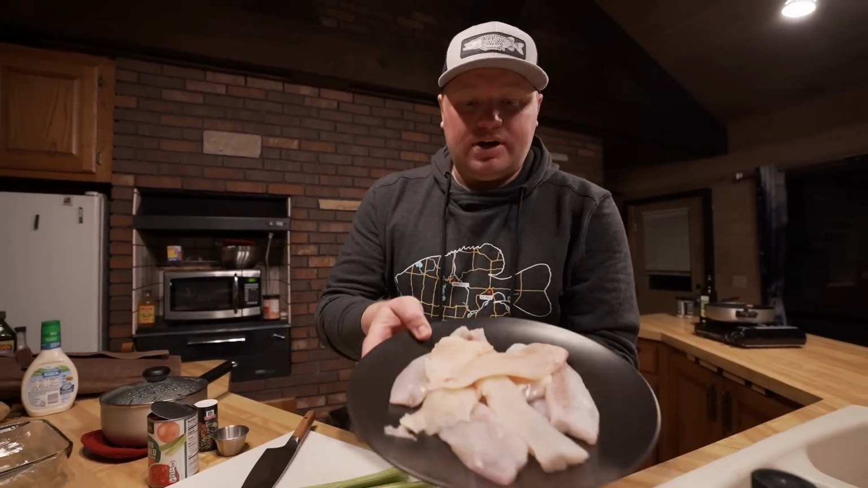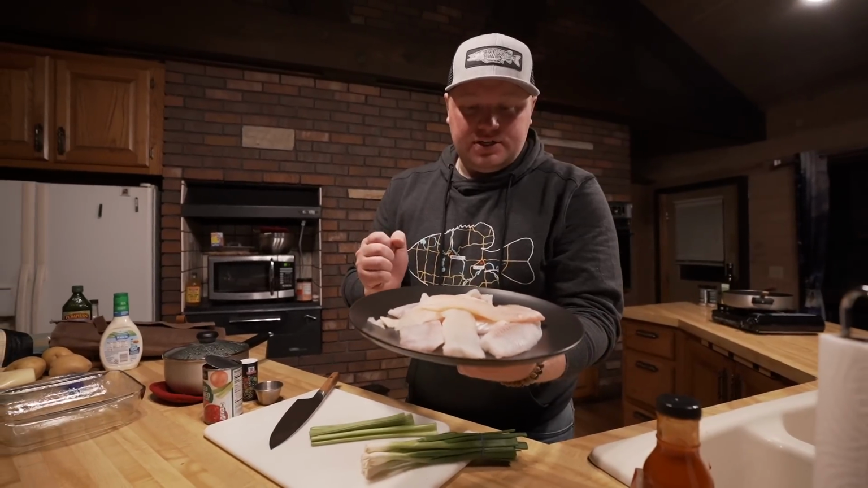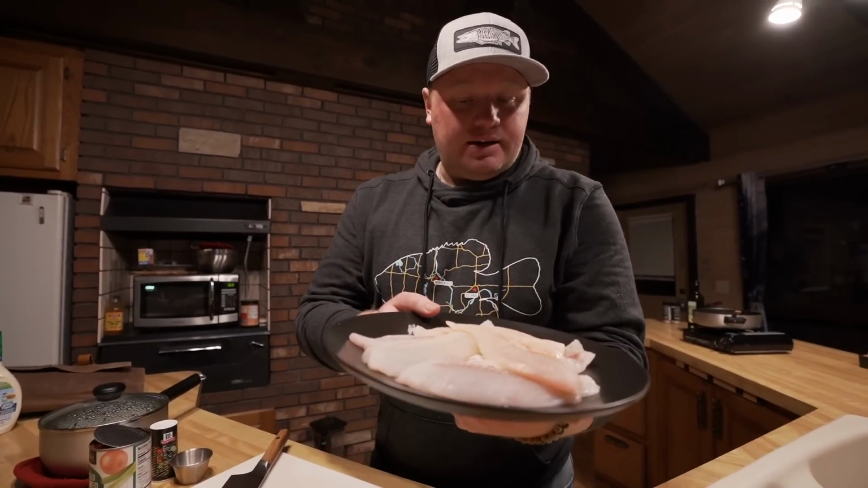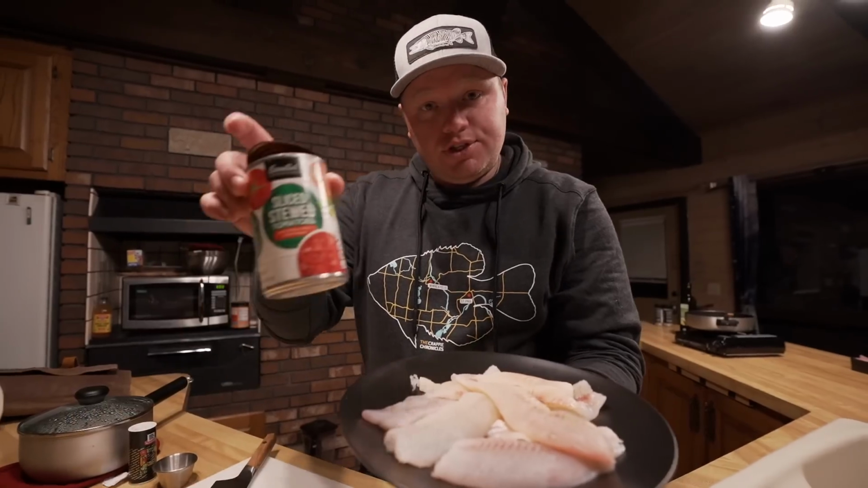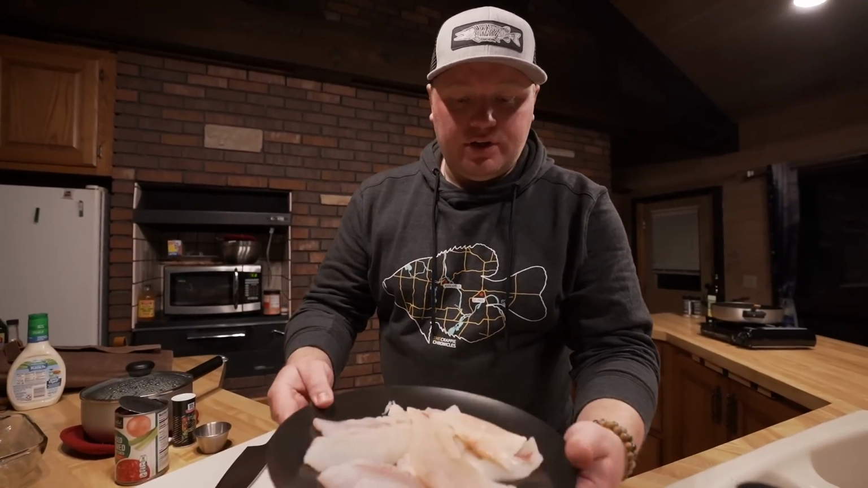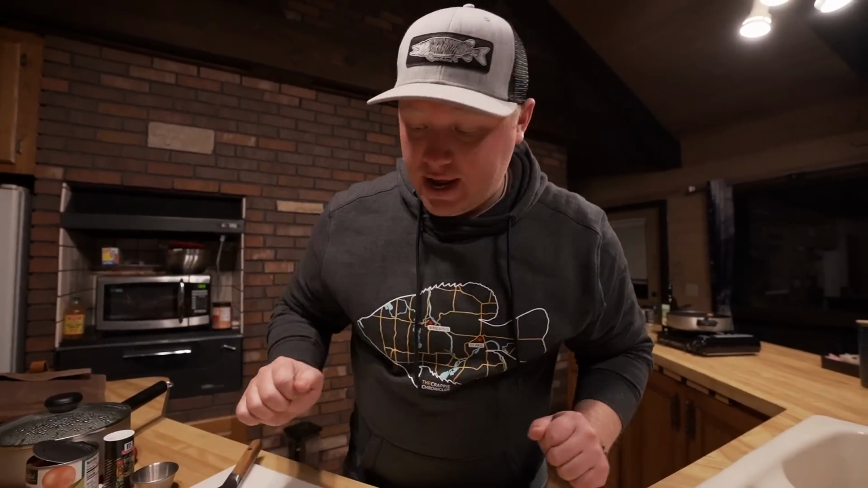I got some fillets right here. We'll get them chunked up into bite-sized pieces. All that's going to go into a frying pan for just a couple of minutes, and then I'm going to add a can of stewed tomatoes into that with a little bit of buffalo sauce. Show you how to whip all that together, but I'm going to get to chopping right now.